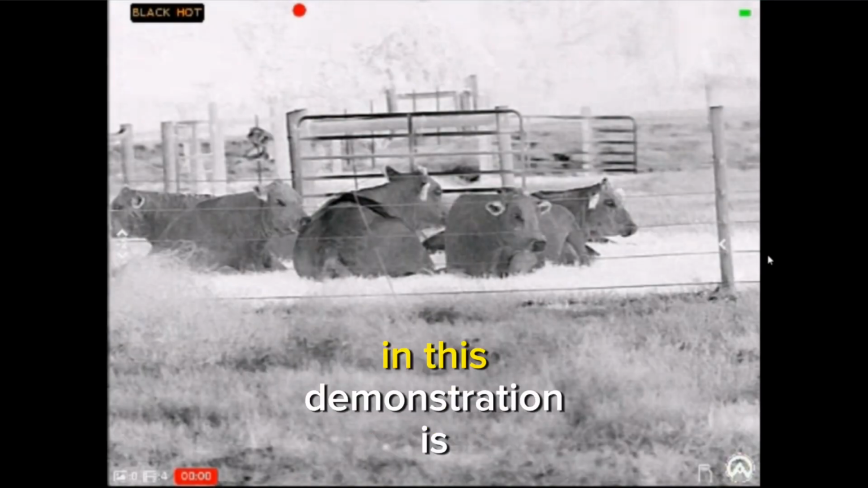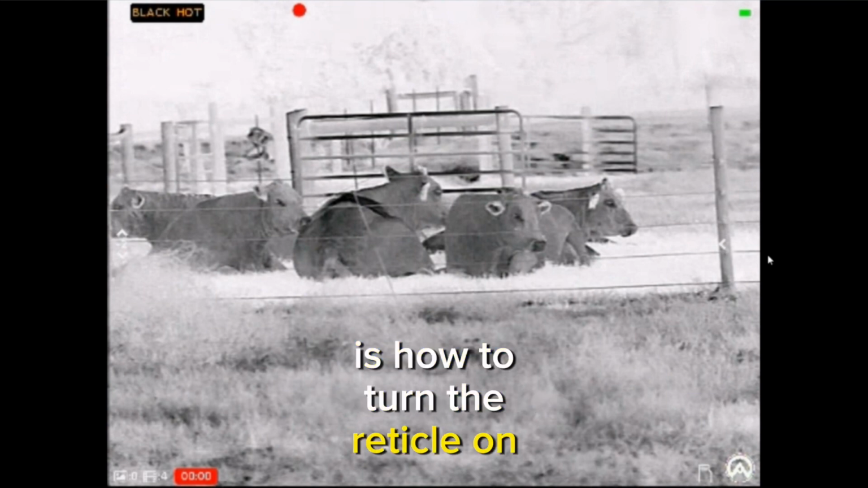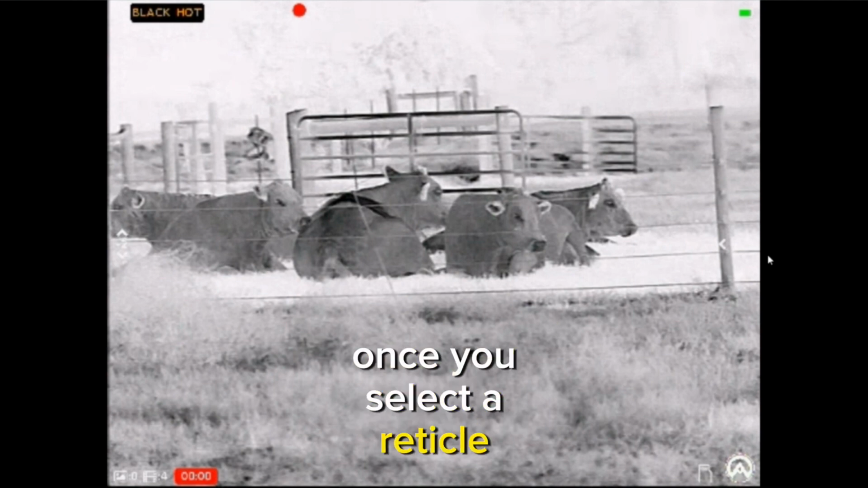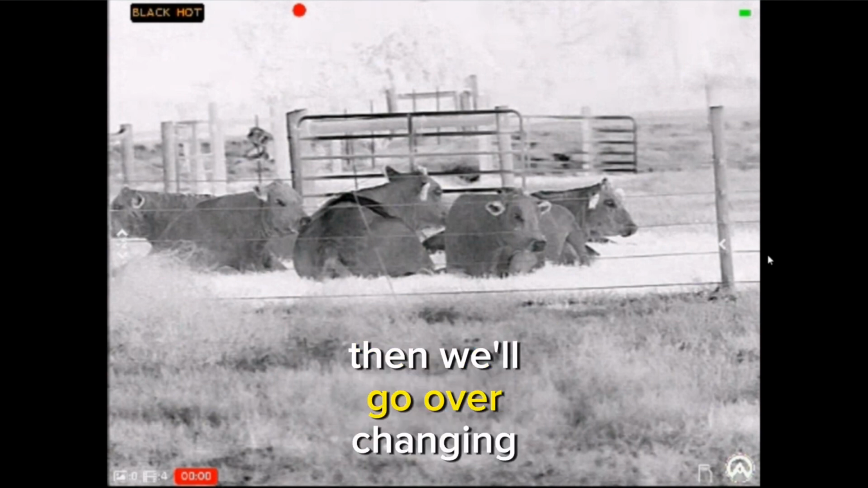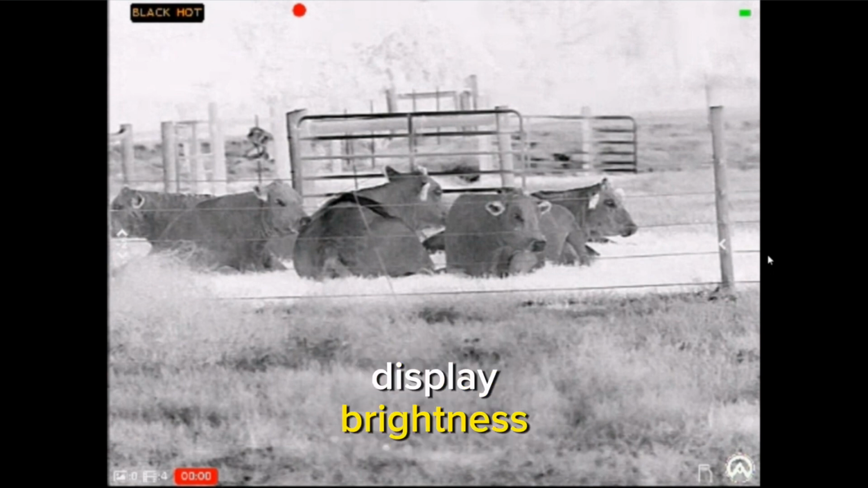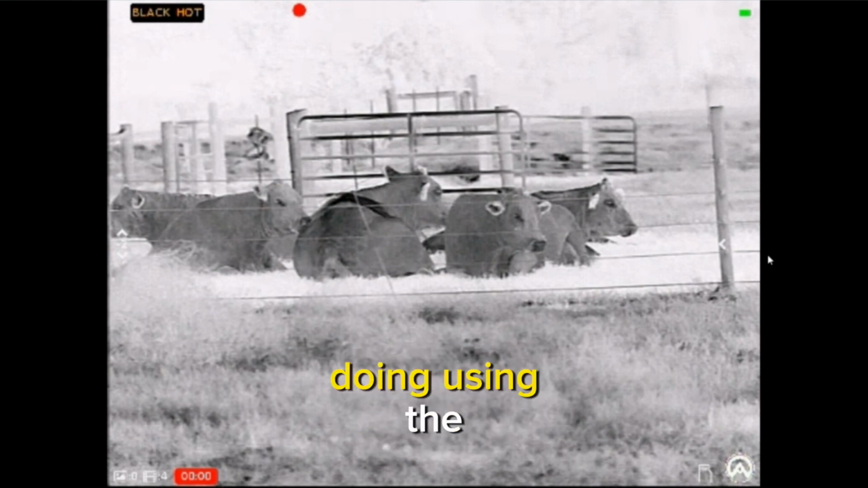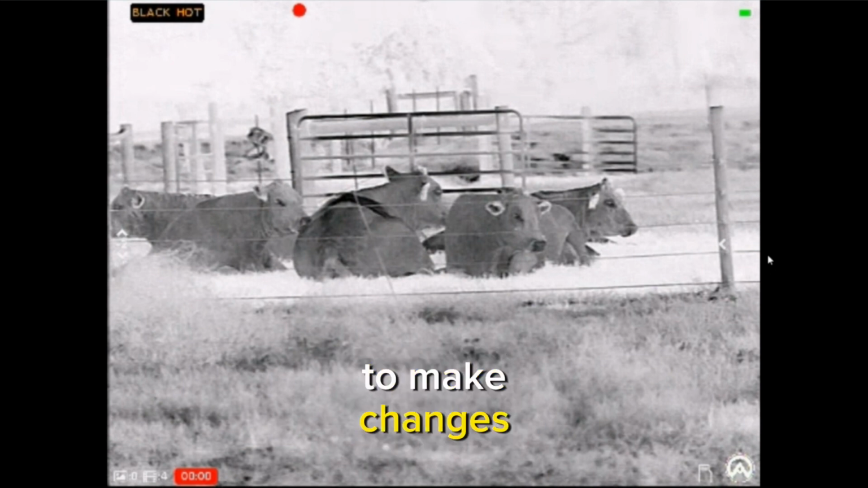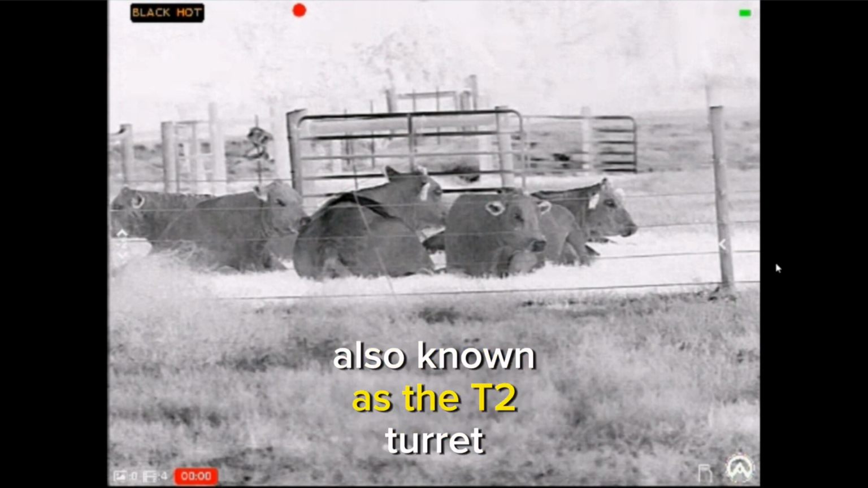Going to be covering in this demonstration is how to turn the reticle on for your Armasight Contractor 640 3 to 12 by 50. And then once you have your reticle turned on, once you select the reticle type you want to use, then we'll go over changing the reticle colors, and then we'll also go over the display brightness. So as I go through this, I'll pause the video to highlight what I'm doing using the right-hand turret. And again, all throughout this demonstration, the only turret that I'm using to make changes is the right-hand turret, also known as the T2 turret.